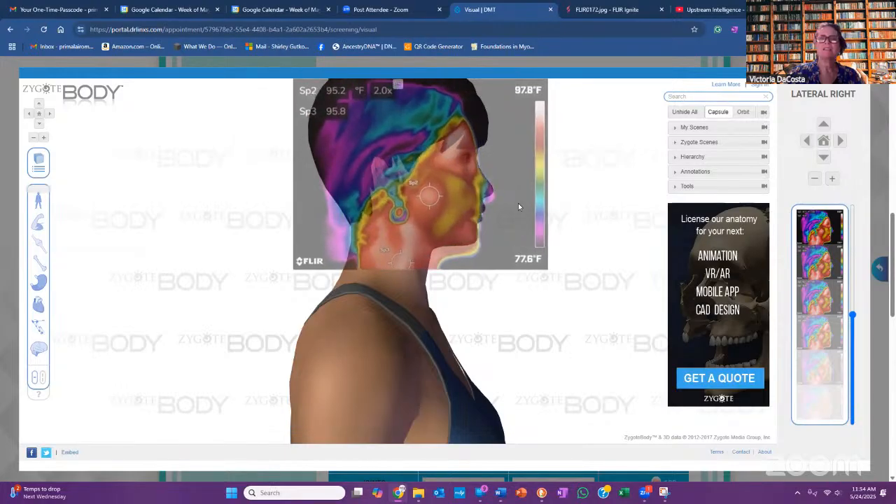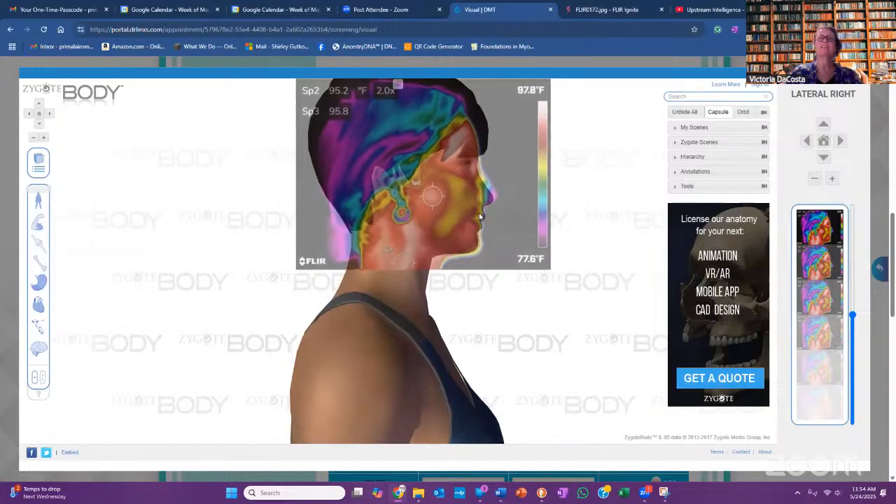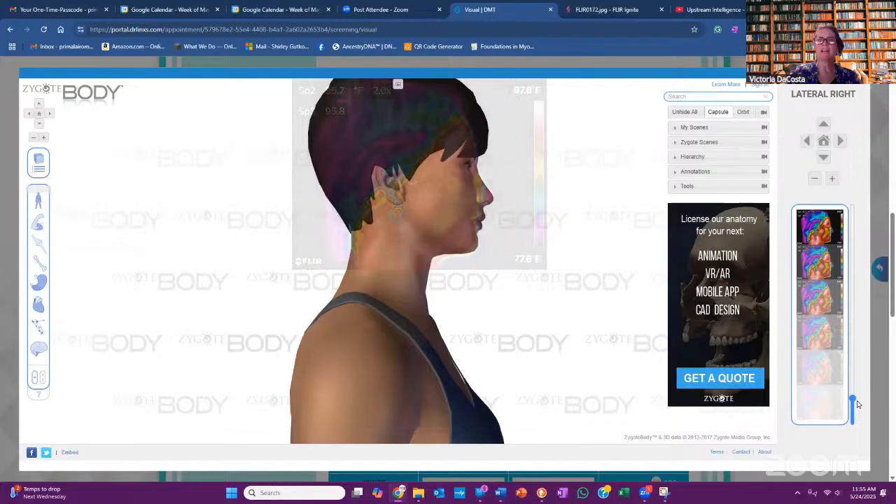And the reason is we want to get those markers. There you go. Get that chin lined up a little bit as best you can, because these are markers, and that's good. It's not going to be perfect, and then we take the heat down all the way and zero it out.